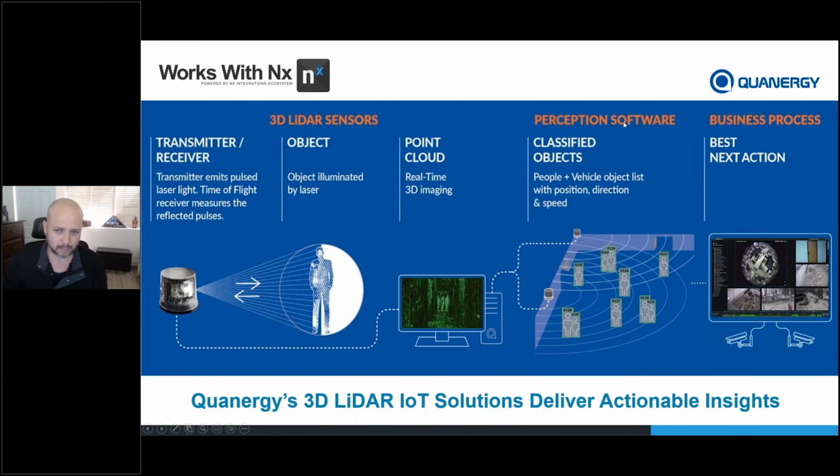From there, we have a software layer called perception. The easiest way to understand perception software is that it's very much like the camera analytic that you would install either on a server or on a camera itself. So perception is our analytic for our LiDAR sensor. Our perception software tells us, is it a person? Is it a vehicle? It gives you position, direction, and speed, which we then pass directly to Network Optix VMS NX to ingest into the VMS for any type of events that occur within our software. I'm going to show you that here in a bit.